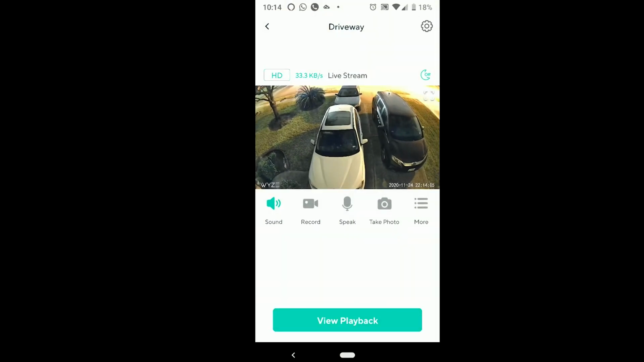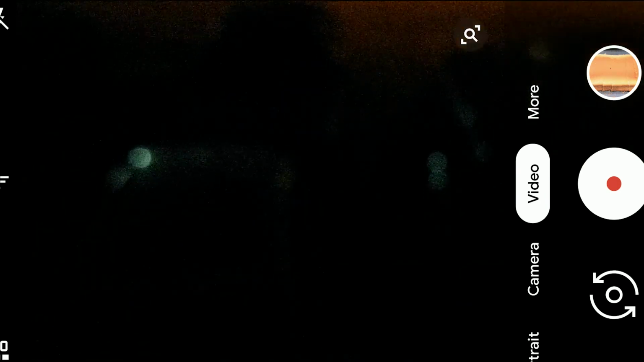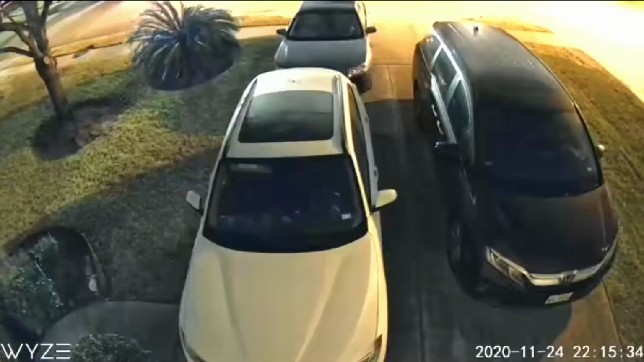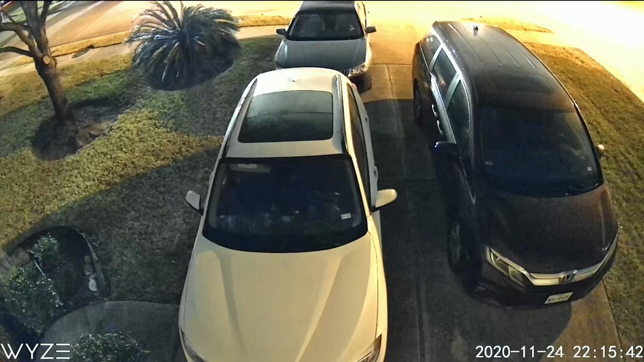And for comparison again, let me show you how it looks. So this is my camera on the phone, and as you can see, it's so dark that it's struggling with focusing out there. And this is what a normal camera is going to see. What V3 is seeing instead is an amazing picture. This is the live view right now, and it's crystal clear.